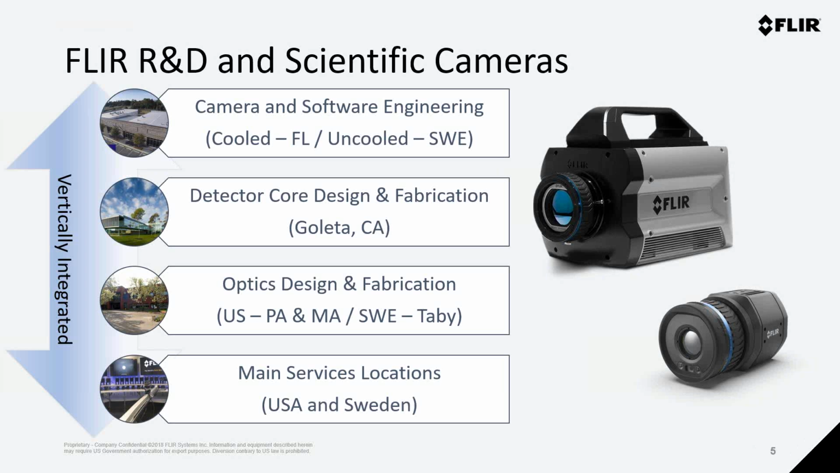In addition to being a global company, FLIR is also extremely vertically integrated, especially when it comes to our R&D and scientific cameras. At the core sensor level, most of the cameras that we offer utilize a detector or IDCA, otherwise referred to as an integrated detector cooler assembly, that's designed and fabricated at a FLIR facility in Goleta, California.